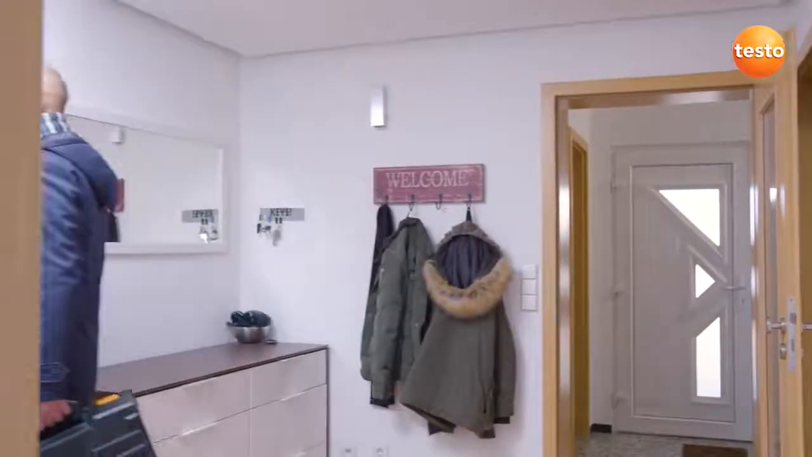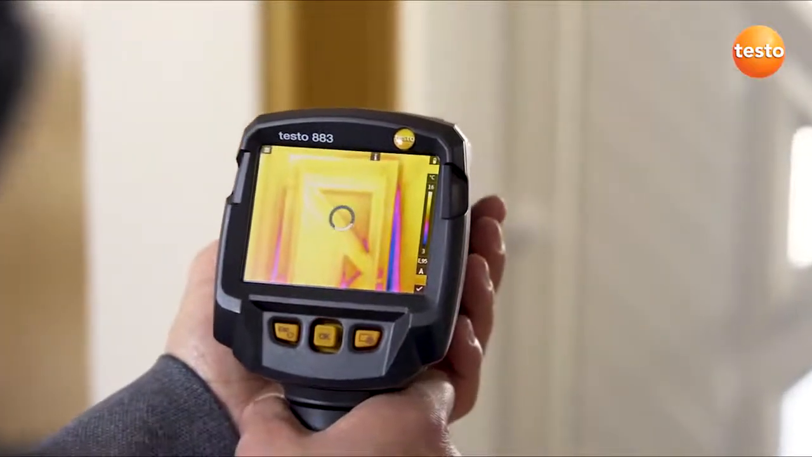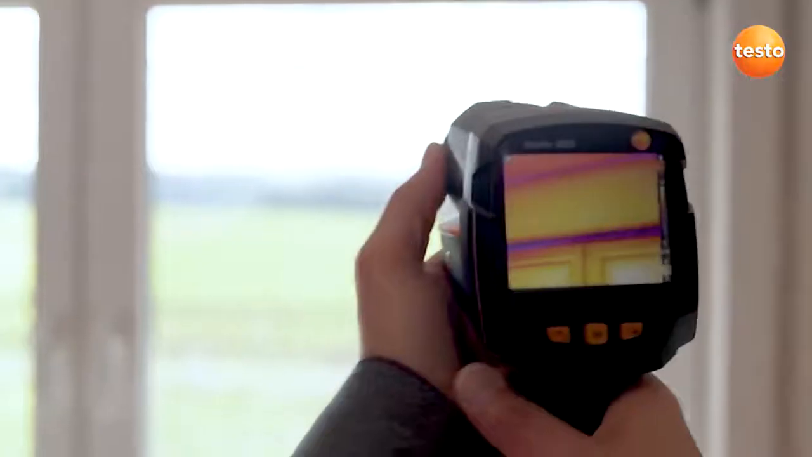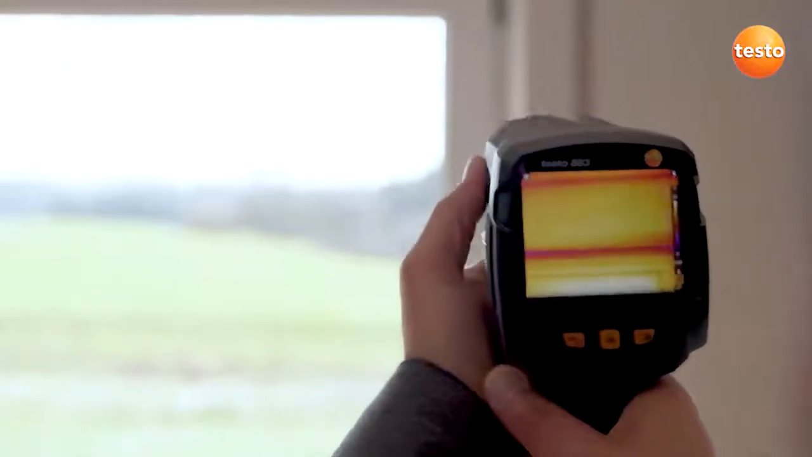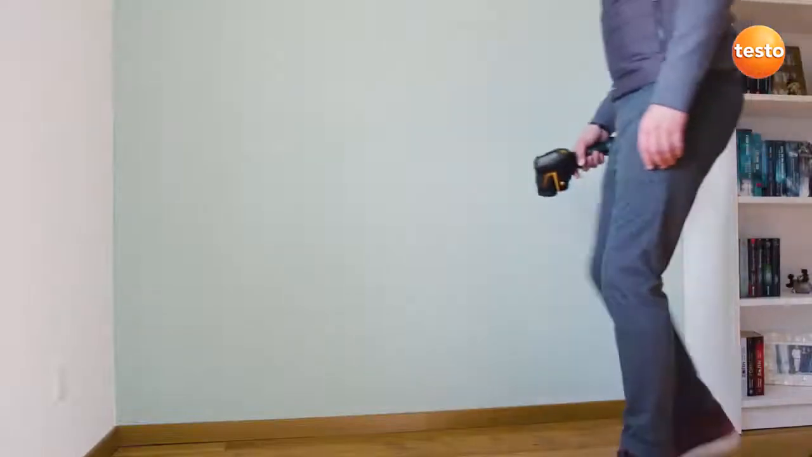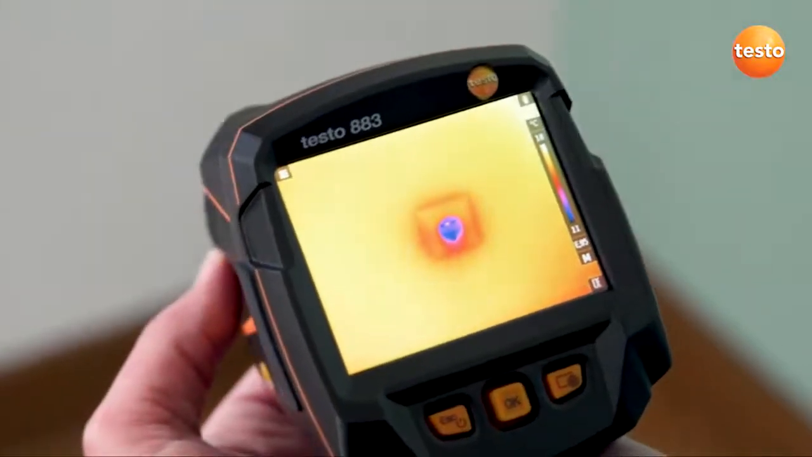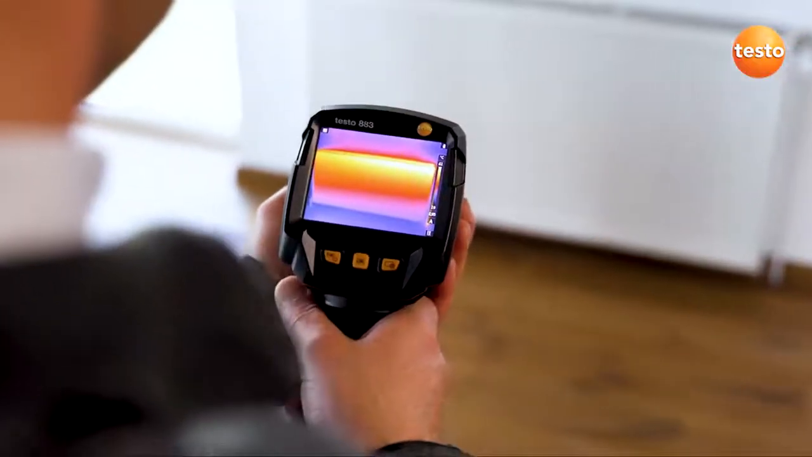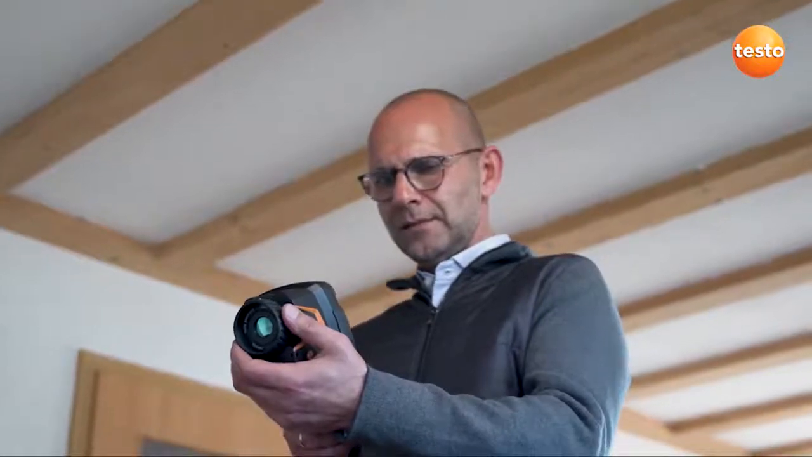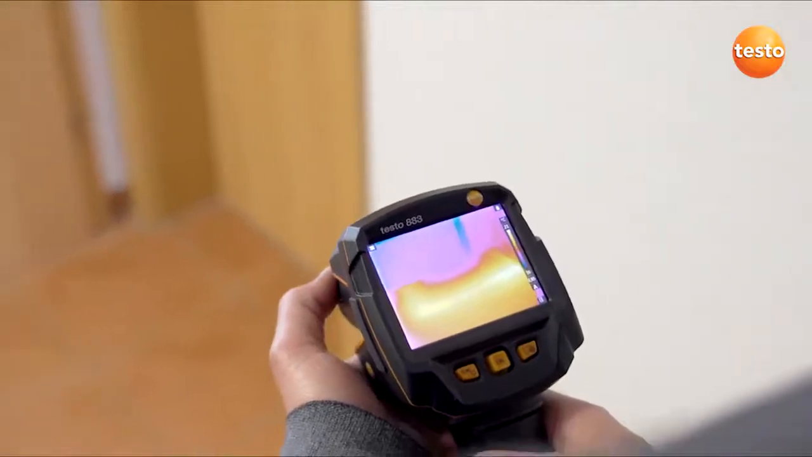One classic anomaly are unsealed doors. In the case of this one, we can clearly see how the cold is creeping into the room on the right. The roller blind casing is insulated here, but cold outside air is penetrating through the belt hole. Here we can also see how cold air is getting into the room through incorrectly sealed power sockets. Testing heating installations is also possible without any problems using the testo 883. In addition to this, leakages from water pipes or underfloor heating can be detected.